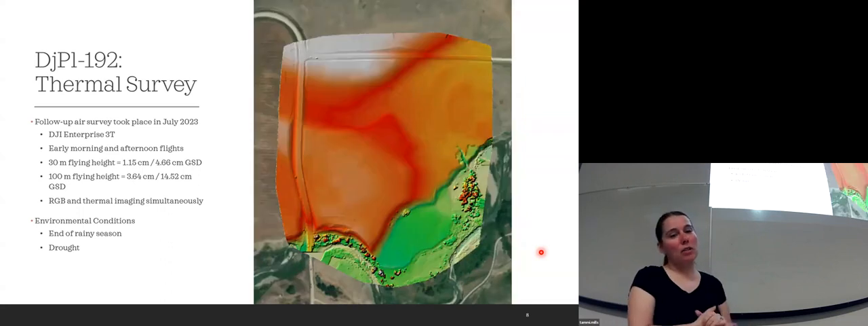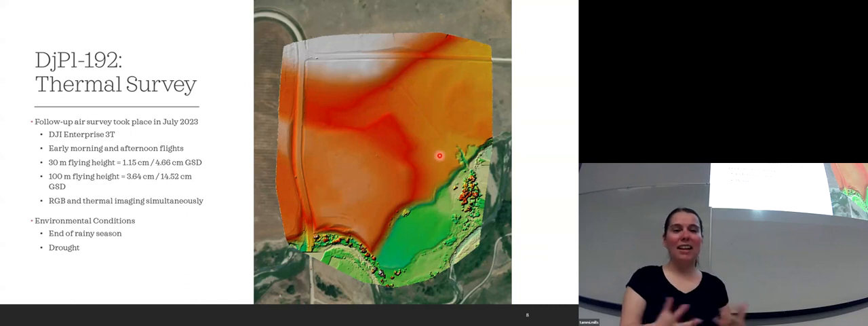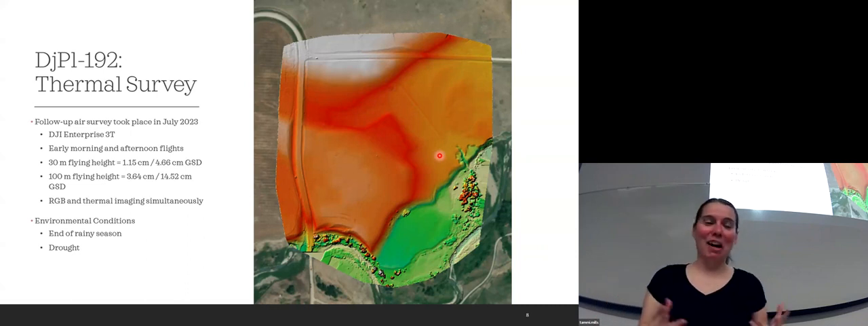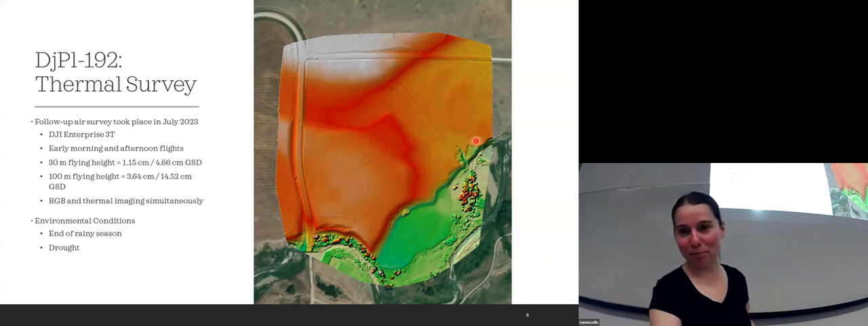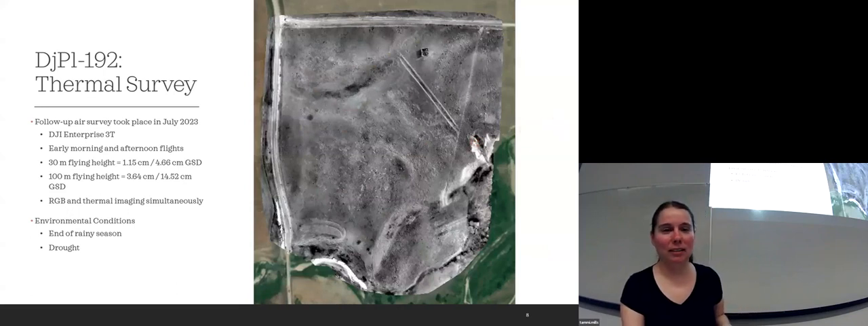This is what our digital surface model looked like. You can still see the diagonal striations on there. You can see the disturbances and things like that. Not really necessary for this project, but it's still really cool that all of this gets made all together all at once. I just have to feed all the photos into the program and it just outputs all of this stuff for me, which is awesome. So this is the morning orthomosaic, or thermomosaic.